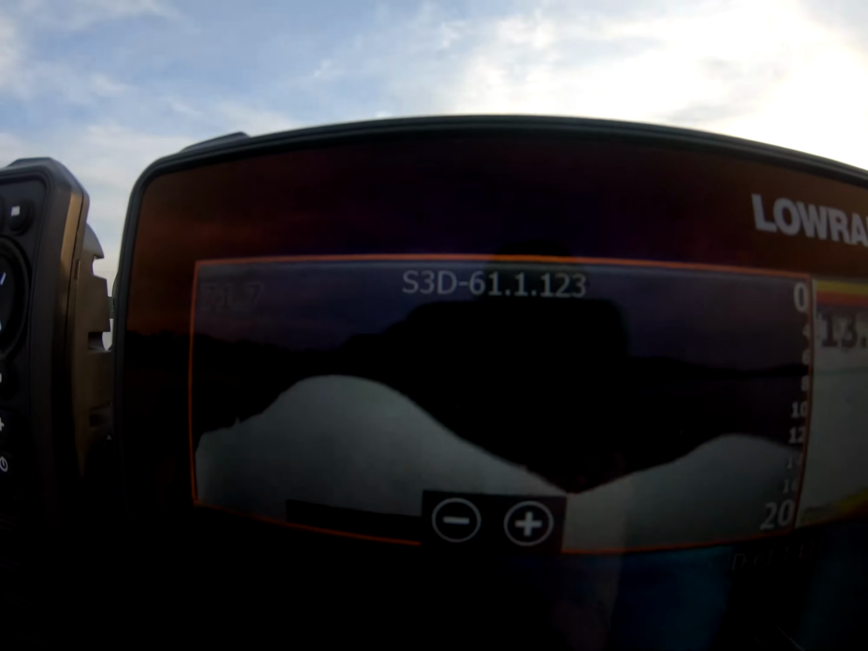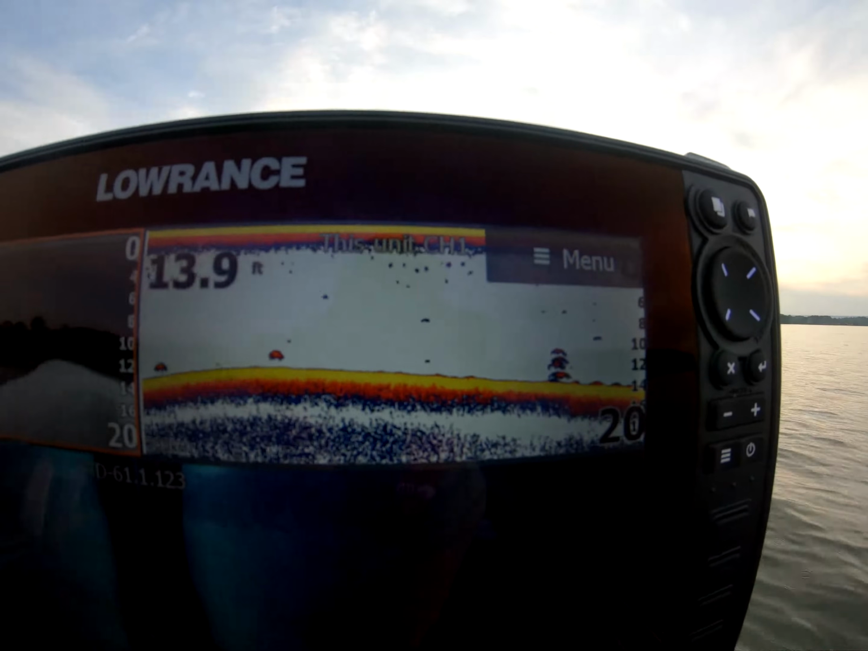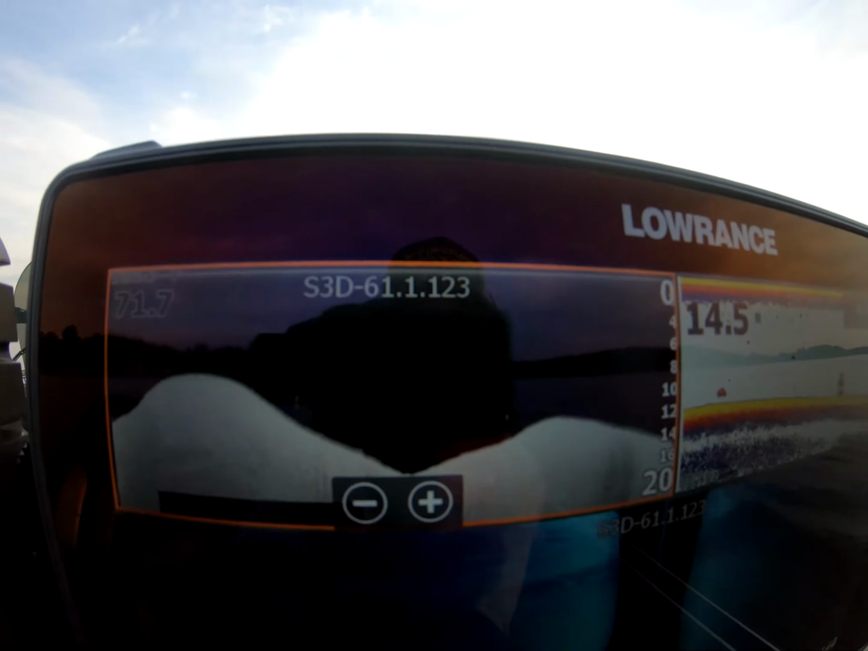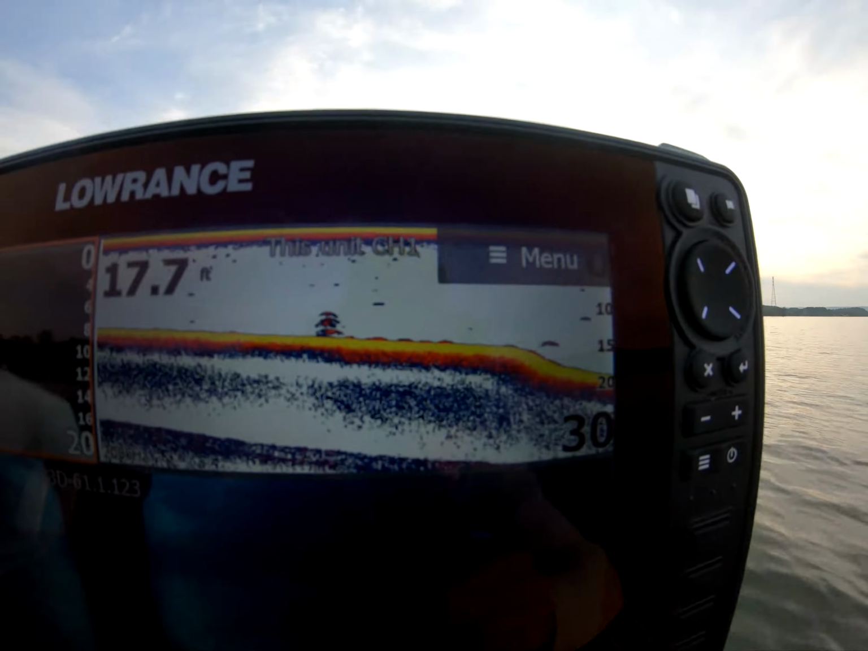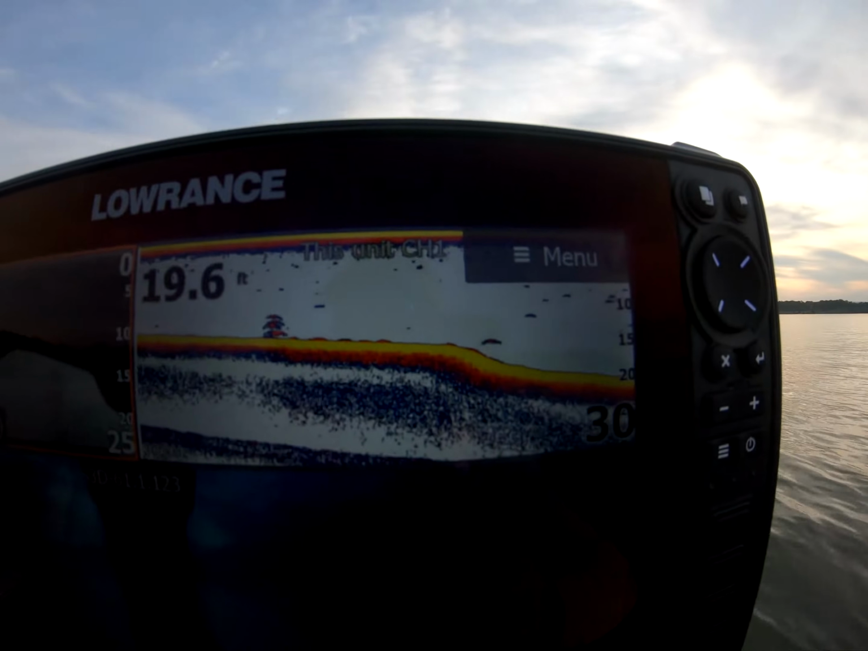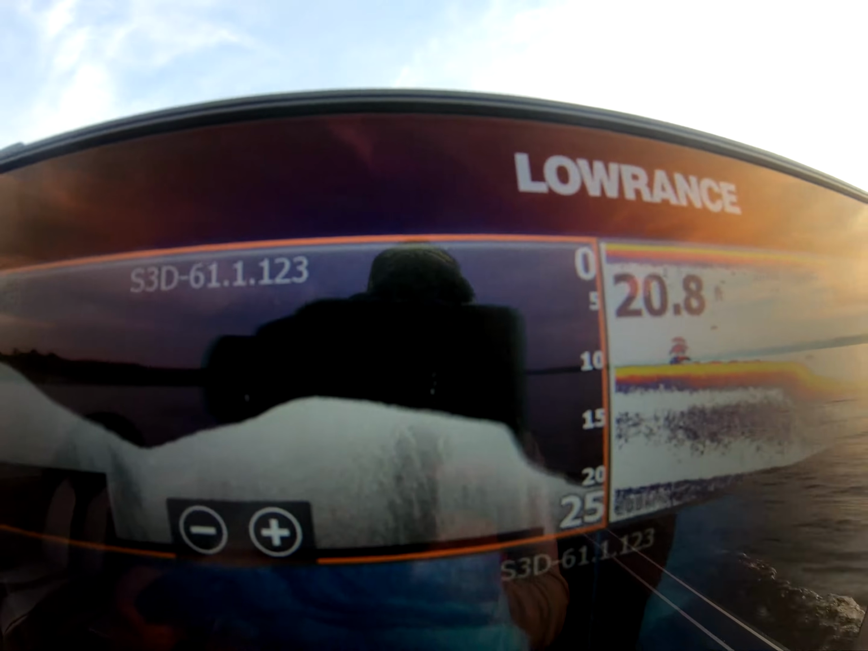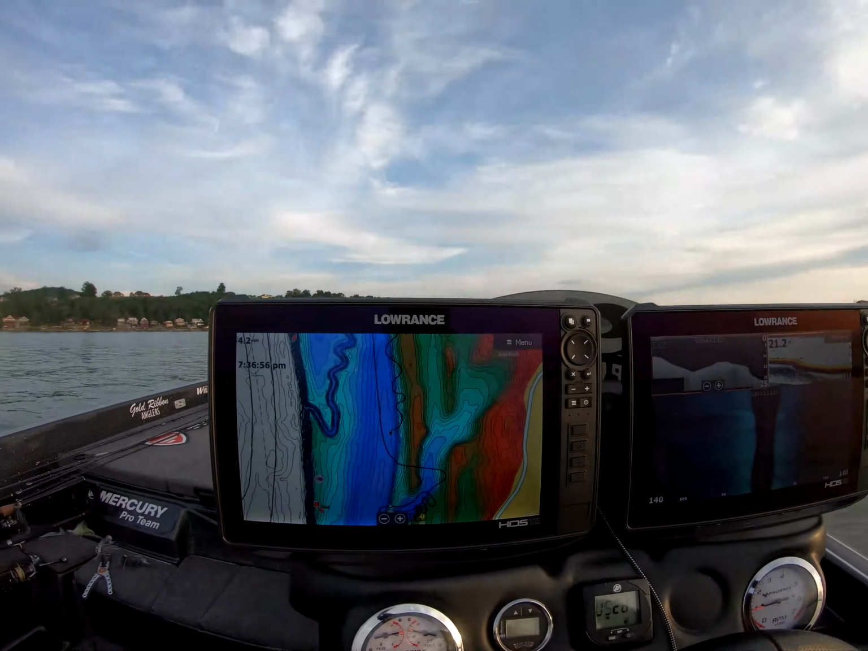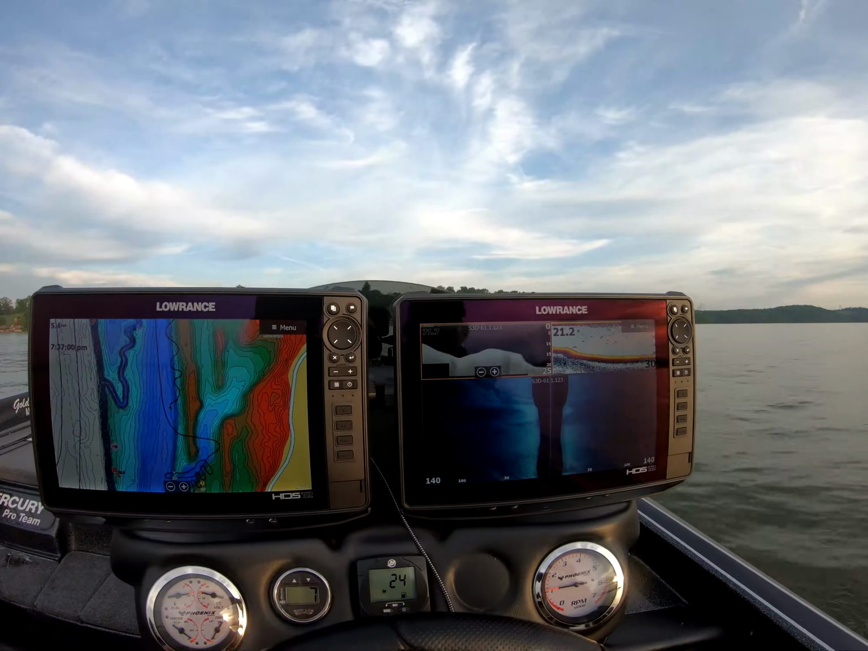Then I got my down scan up in the top left corner, and then over here I got traditional 2D sonar. I really like the sonar and the down scan. A lot of times the sonar will allow me to see fish, and the down scan will allow me to see the size of the fish. So I utilize both of them right there on the screen, and got my two HDS lives set up right there on the console like so.